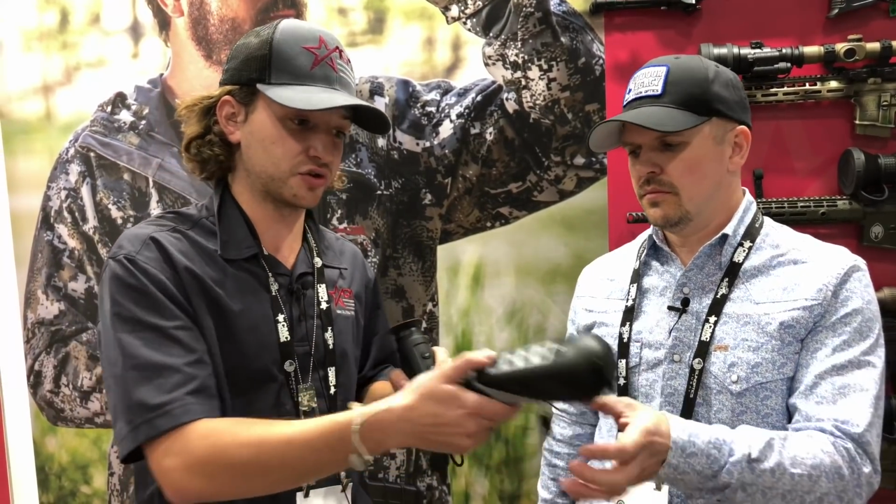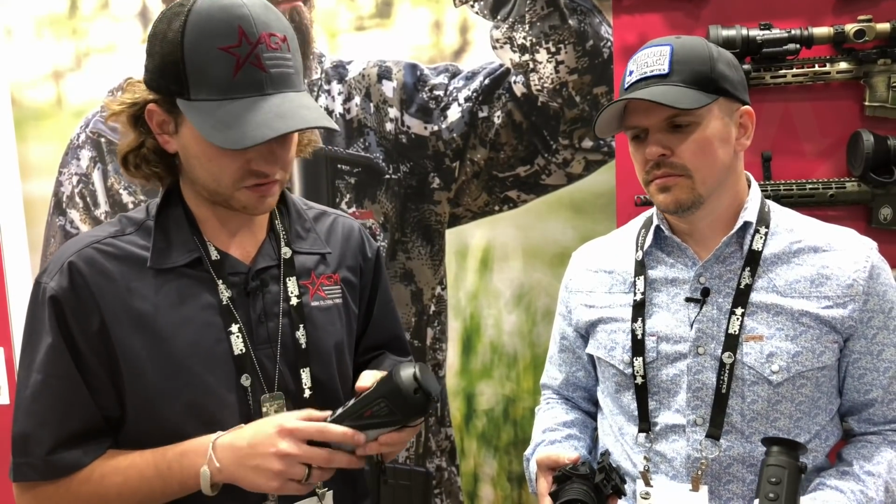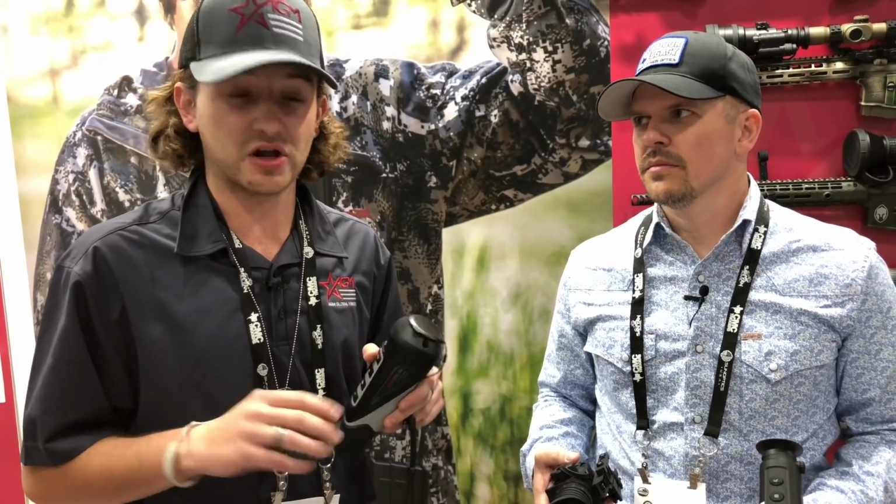Second thing we got to introduce here is basically the parent company of that unit. It's going to be the ASP TM25, available also in a TM 35mm size. French Ulysse core, built-in Wi-Fi as well as onboard recording, multiple color palettes, and it's ranging from roughly about $2,000 to $3,000 depending on your millimeter size.